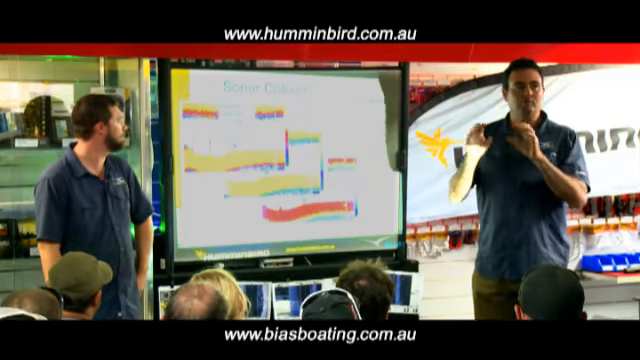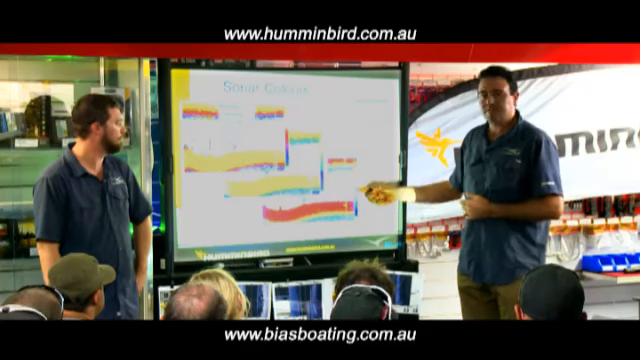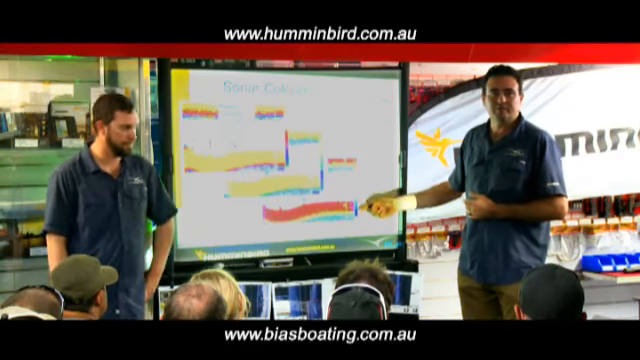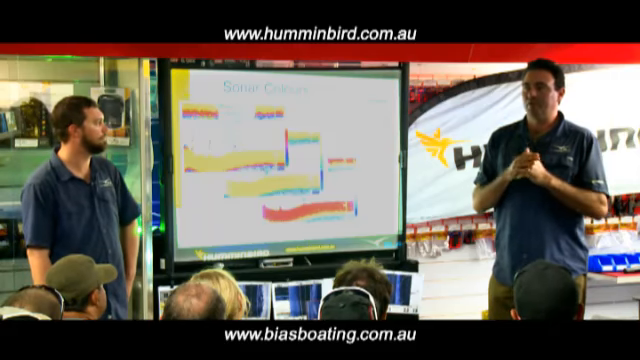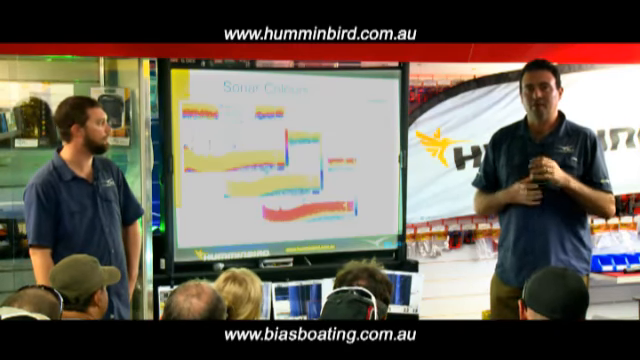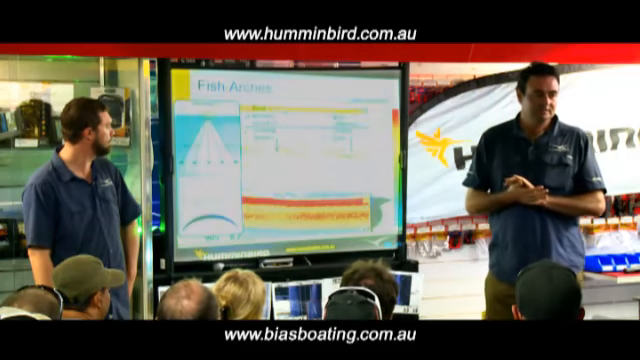Larger fish will have more red in the mark. Smaller fish such as bait fish will be these weaker colours coming through. So that's very important to know the colour spectrum of your unit in order to get the most out of identifying the different densities and things like that.